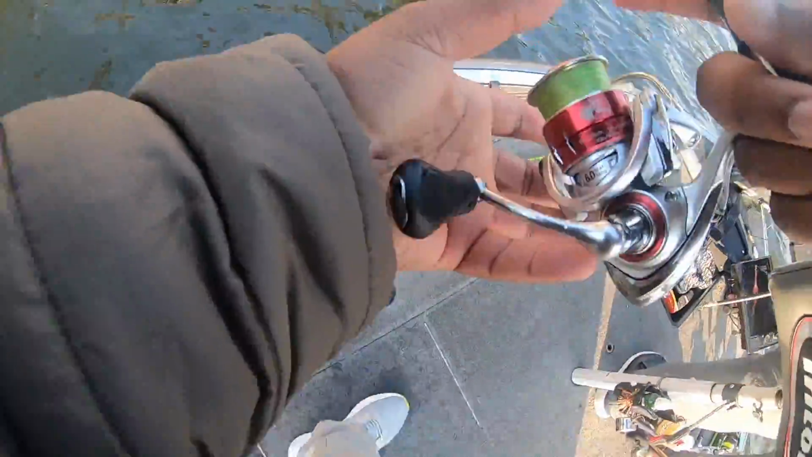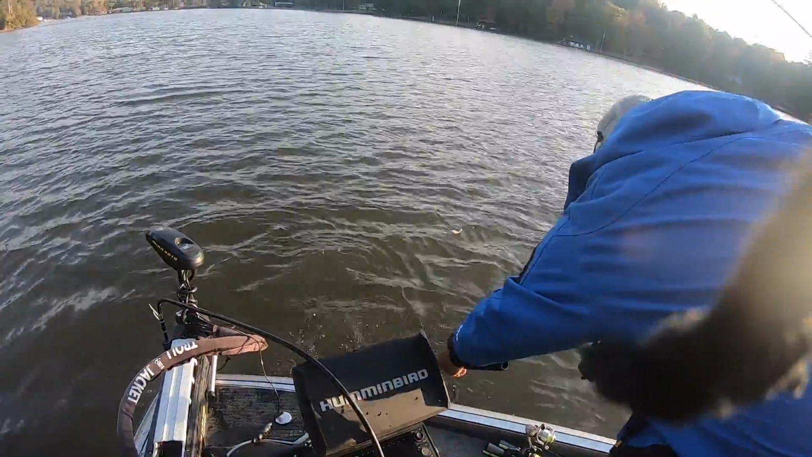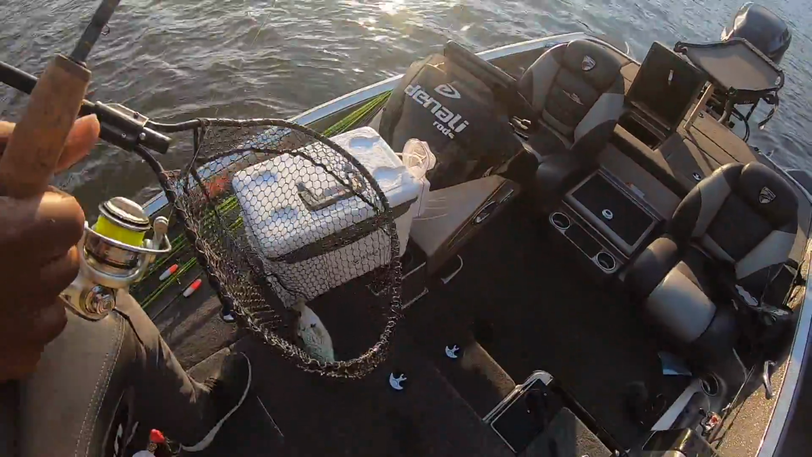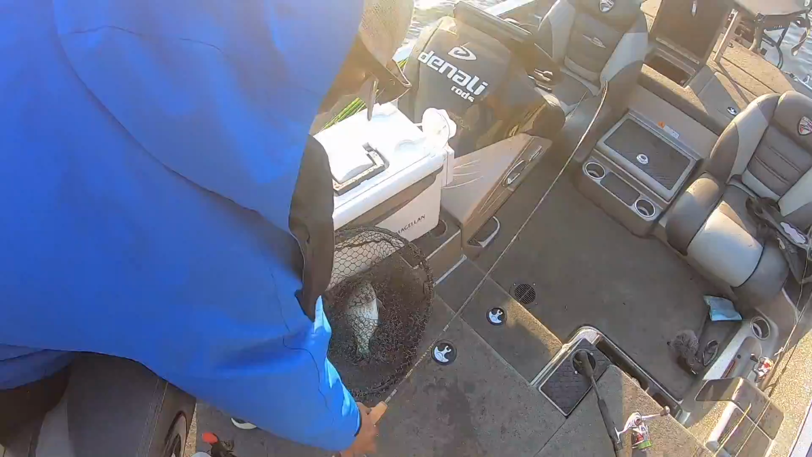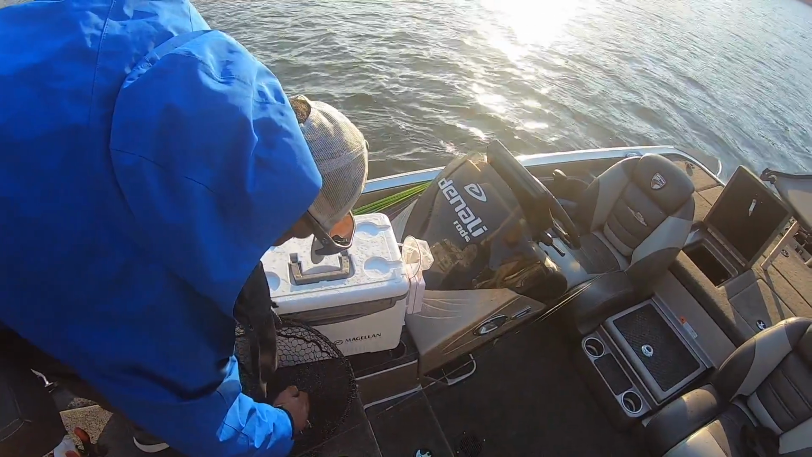Ooh, boy, I got you. Here I come with it. Well, yeah, on this side? What side you on? I got you. Yeah, boy. Slabber. Boy, that's a slabber. Look at that thing. That's a good fish there, D. Good fish, man. But I'll show you the knot and everything.